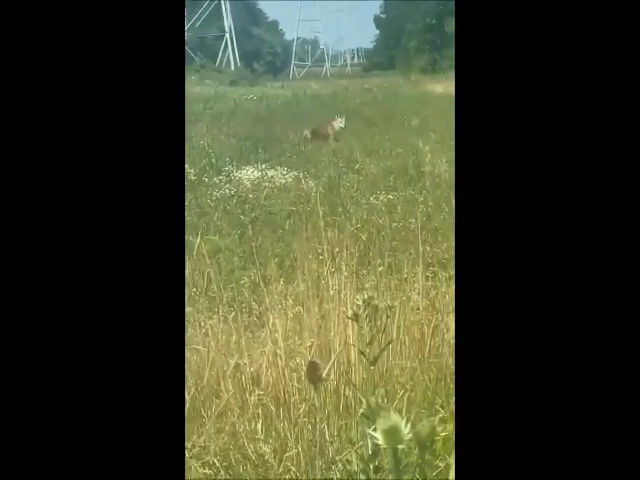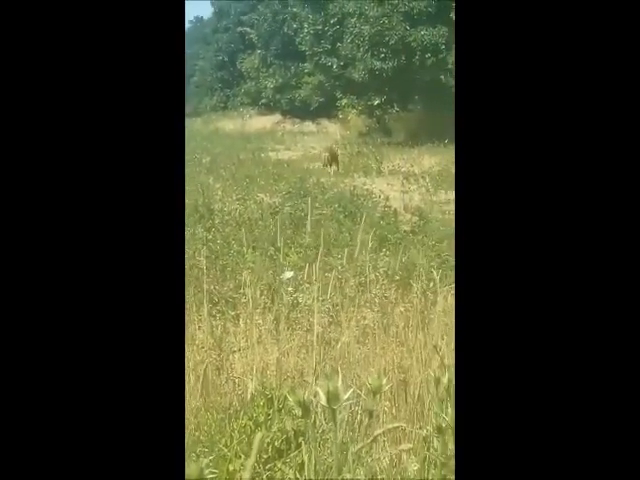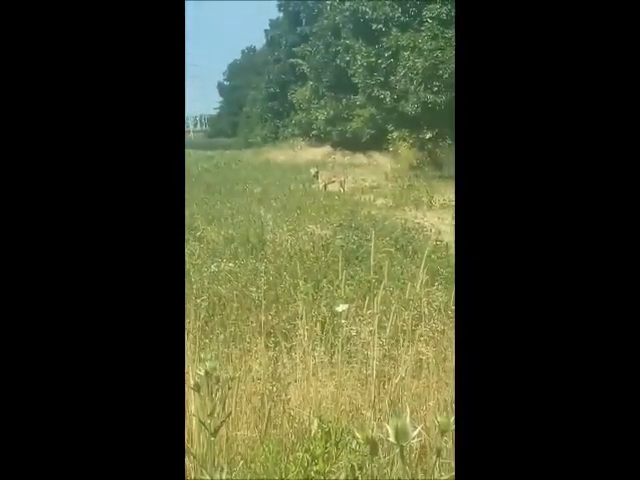If you notice, this coyote has a limp in its back right leg. It ends up being the same coyote that I killed on Saturday night. This video was taken back in July.